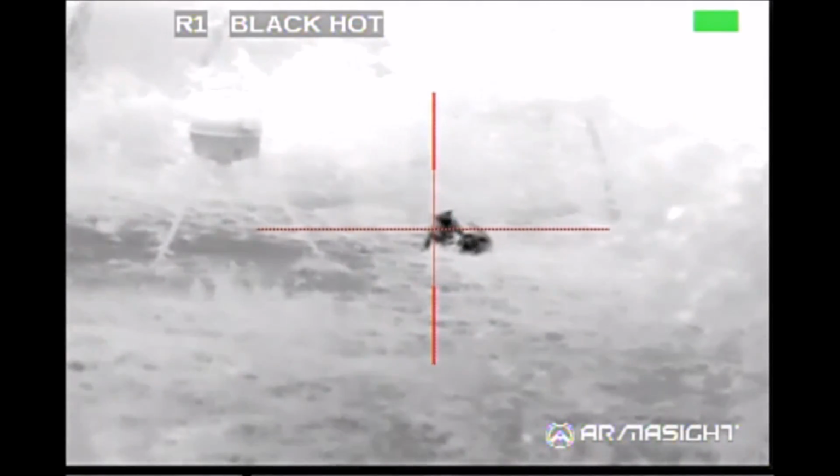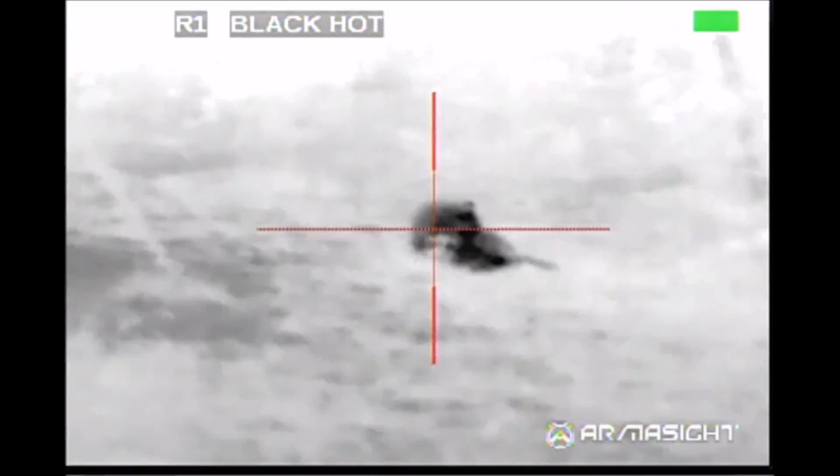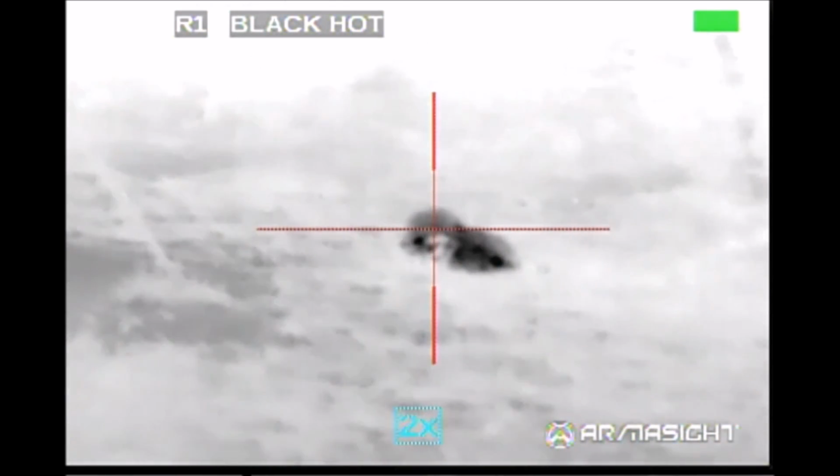Saturday night, I showed up a little bit late, watched the raccoons play for a while, but apparently the hog had already been there, which I did not realize at the time, and I spent all night in the stand.